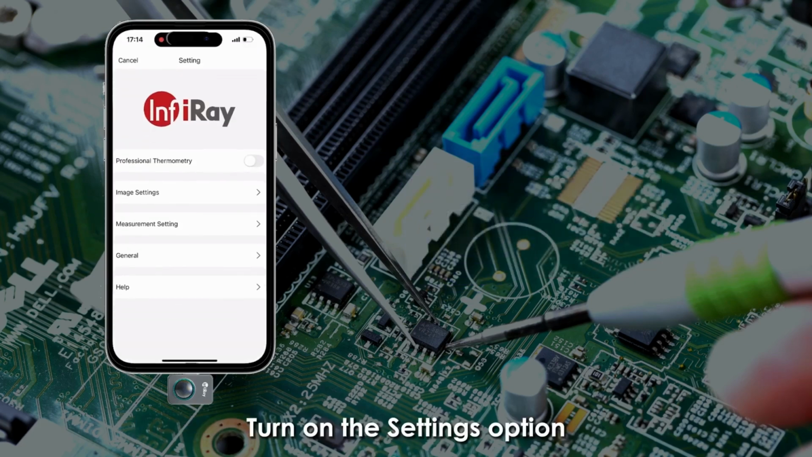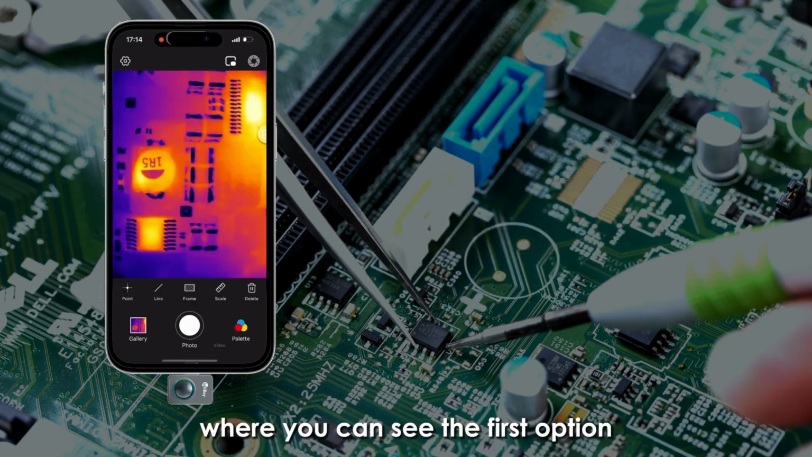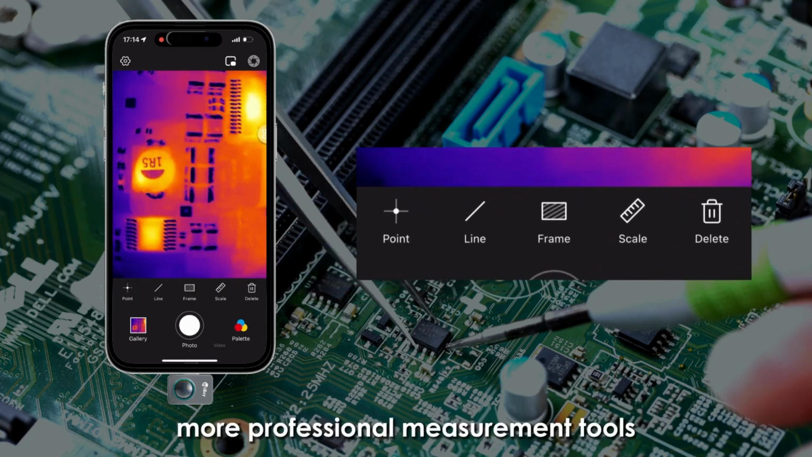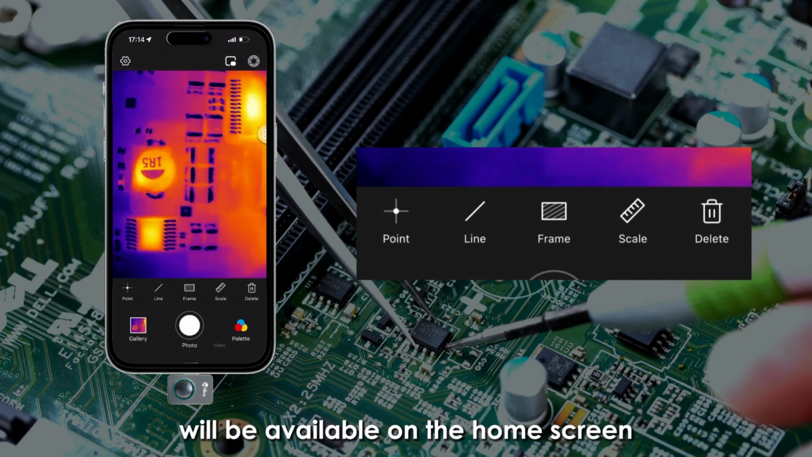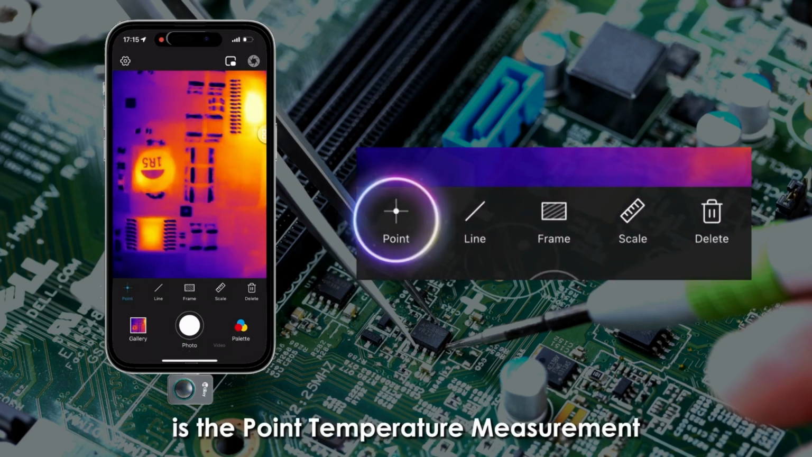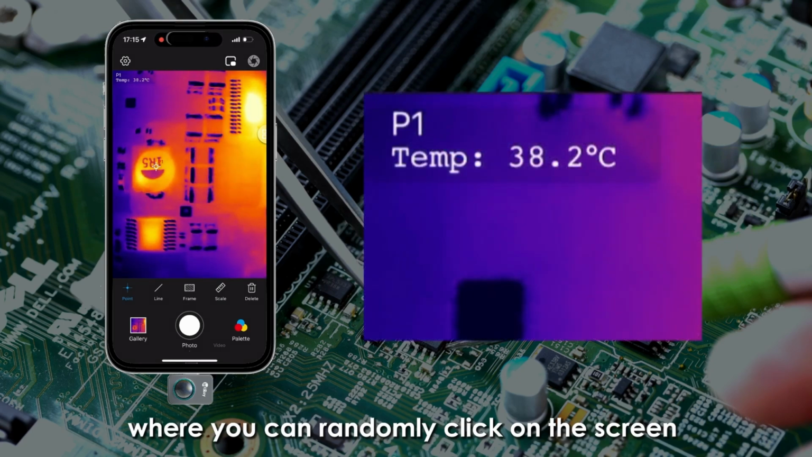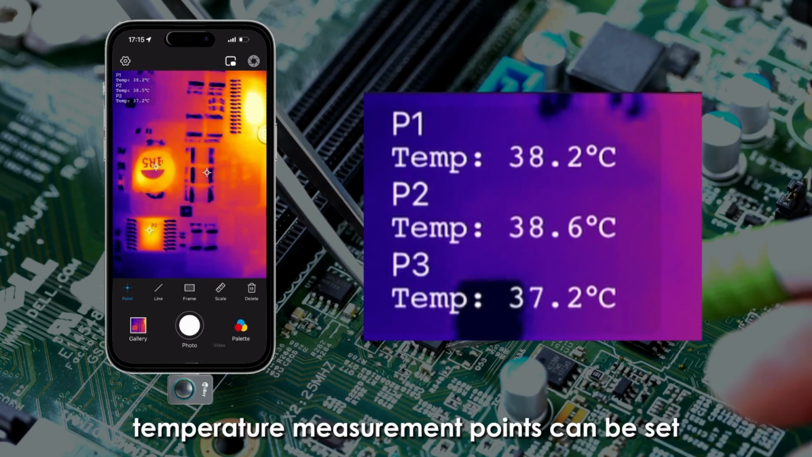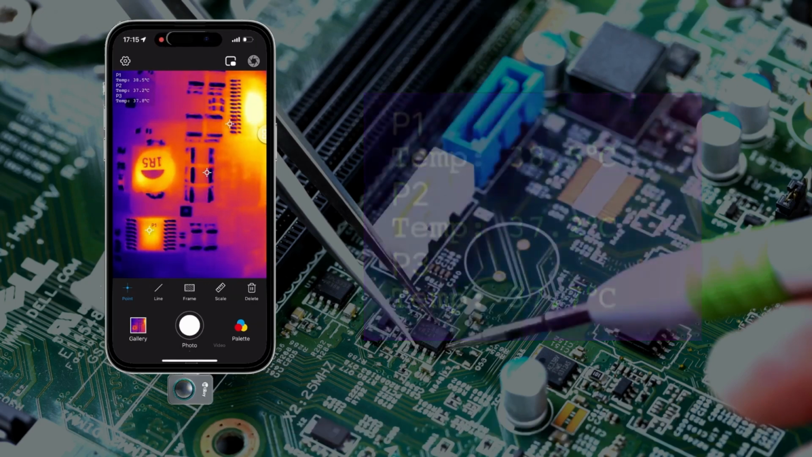Turn on the settings option, where you can see the first option is the professional measurement mode. When turned on, more professional measurement tools will be available on the home screen. The first tool is the point temperature measurement, where you can randomly click on the screen to display the temperature values, and up to 3 arbitrary temperature measurement points can be set.